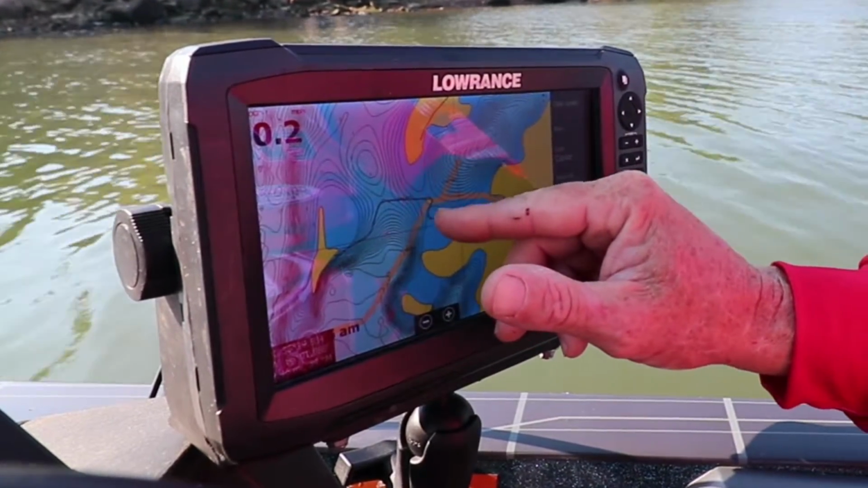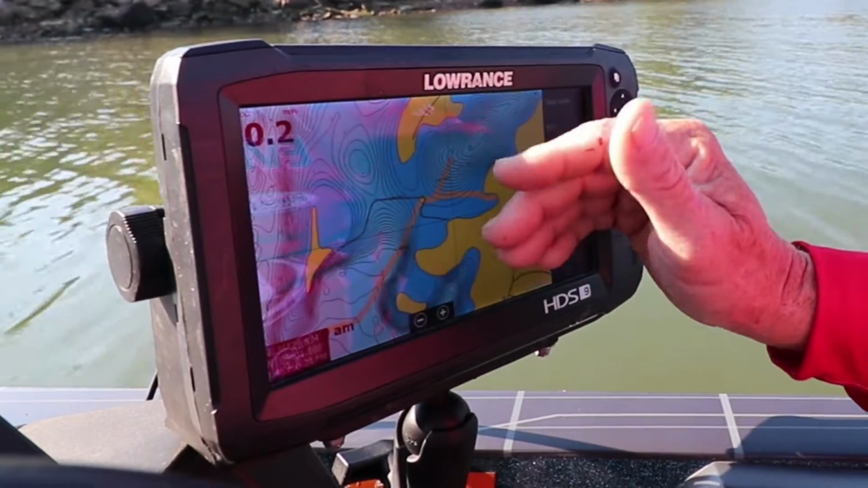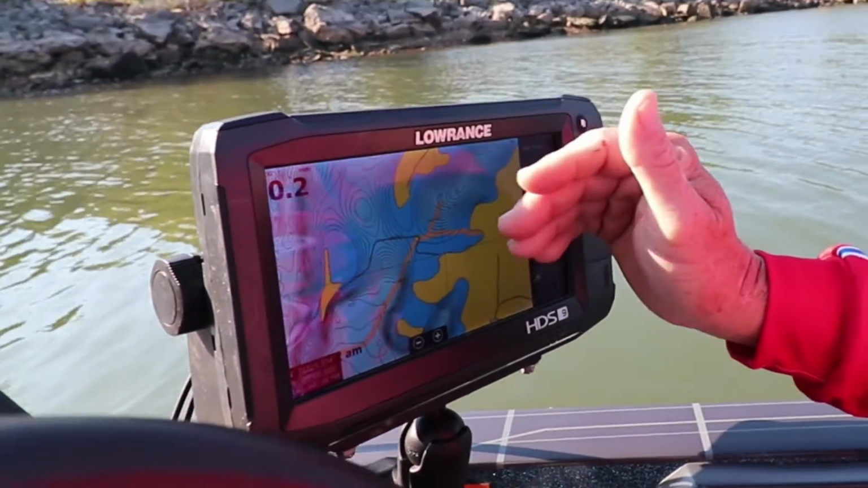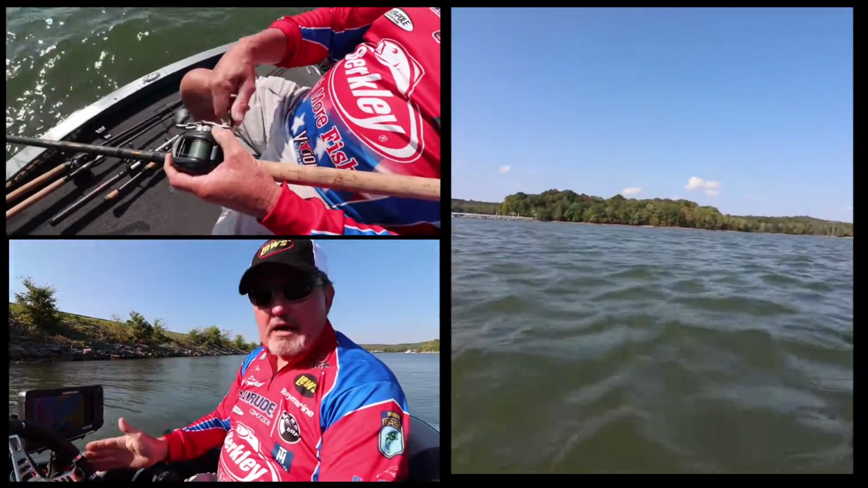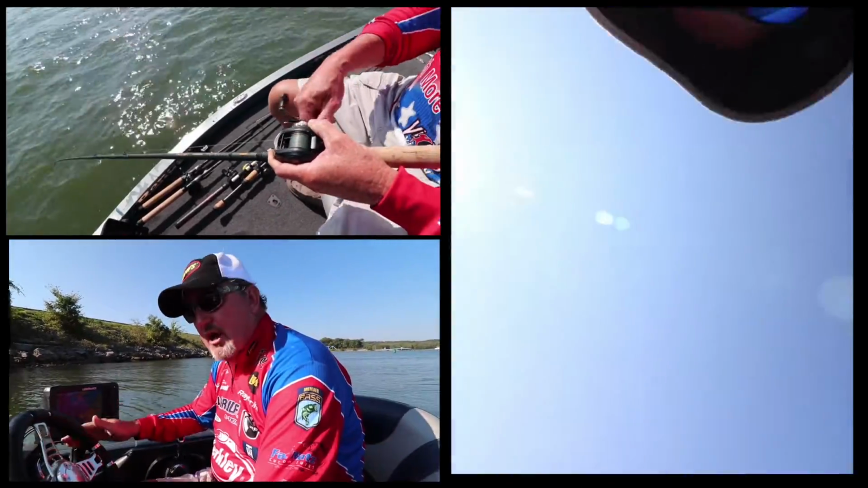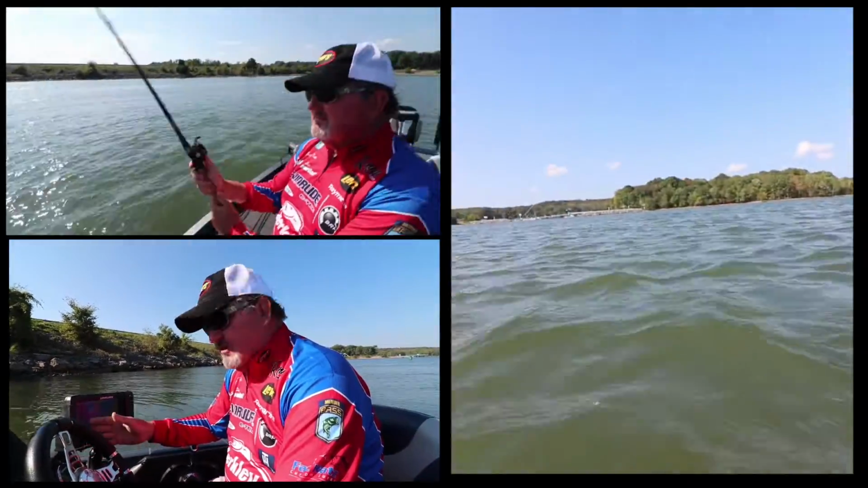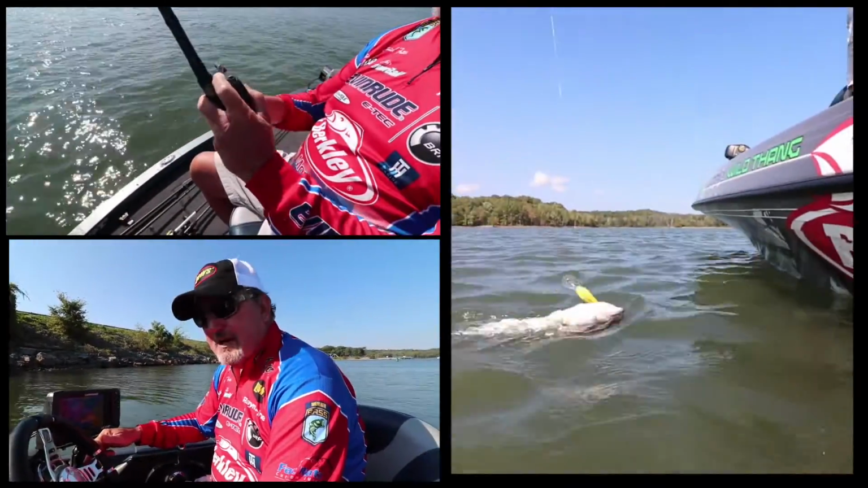Most of the time they're long, they're flat, they've got a break on them and a vertical break. And fall bass like to get on vertical breaks. I mean like straight off. And the straighter it is, the better it is. That's where they congregate and just feed on shad when they come blowing through there. So a road bed has got to be my number one thing.